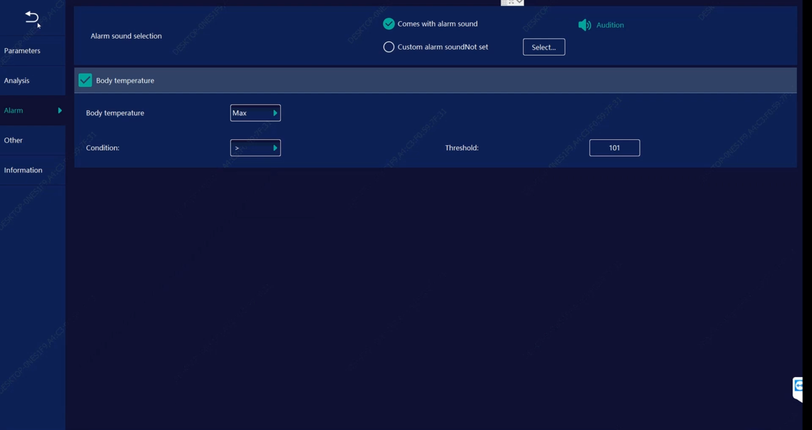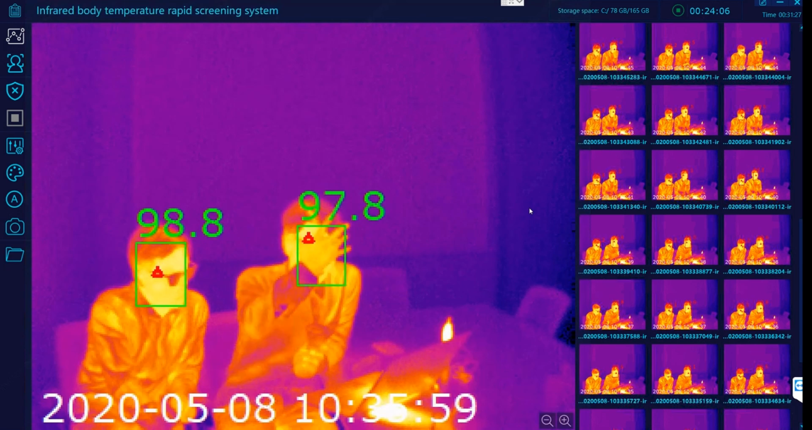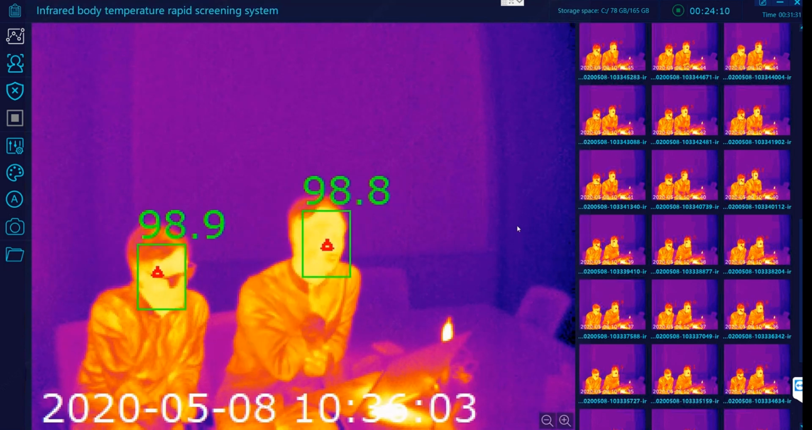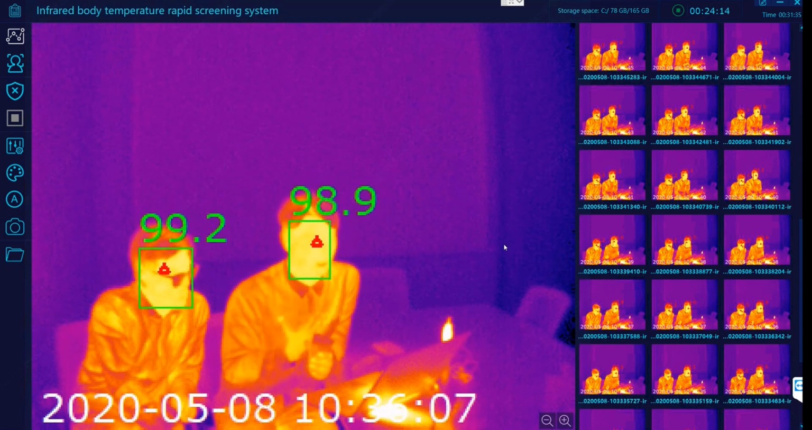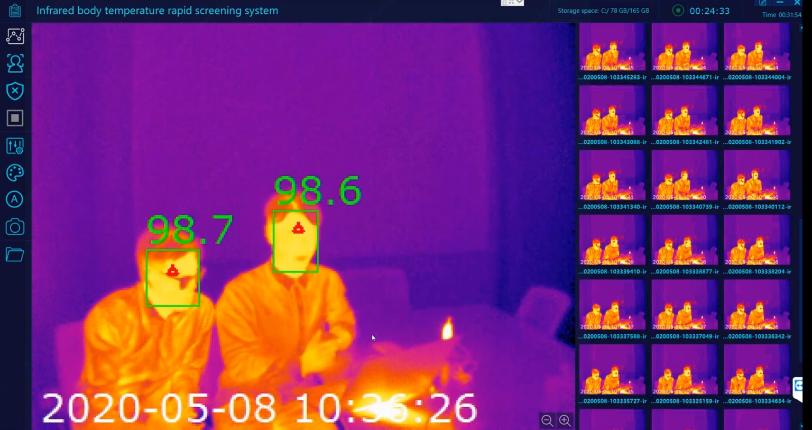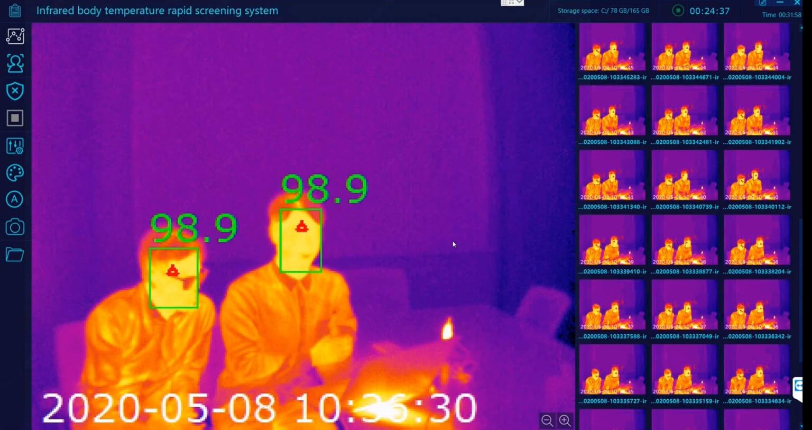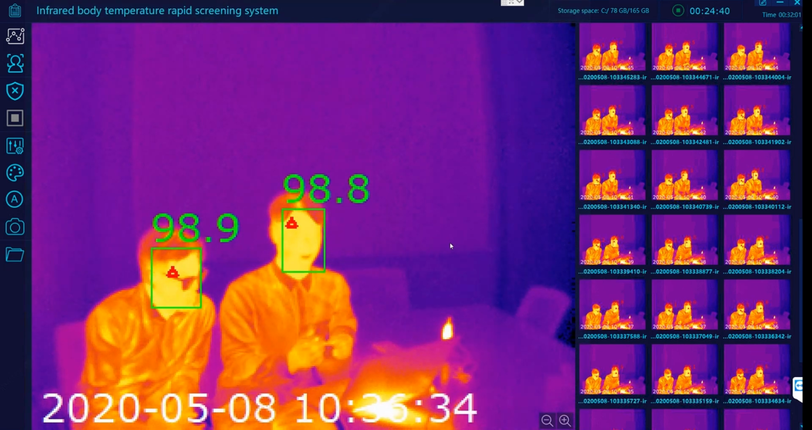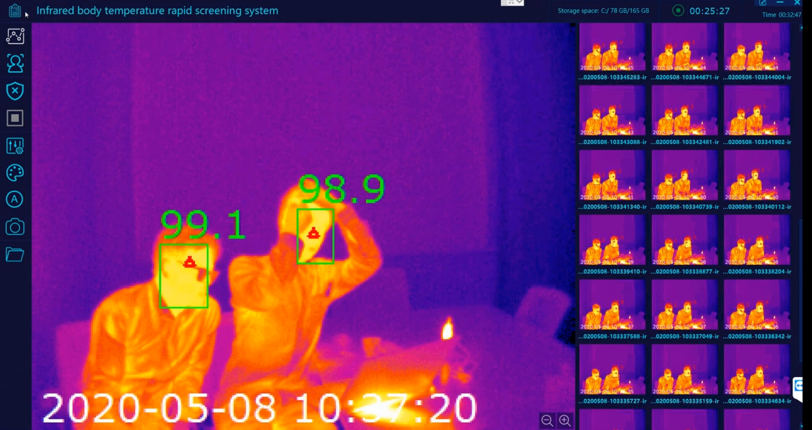So let's set it to 101, and when you go back to the main screen, you see person with 99 degrees will not be detected anymore. Now it will be triggered by anything over a person over 101. You can also see computer and laptop power supply that's hot on the screen, but it will not be triggered by a non-human object.